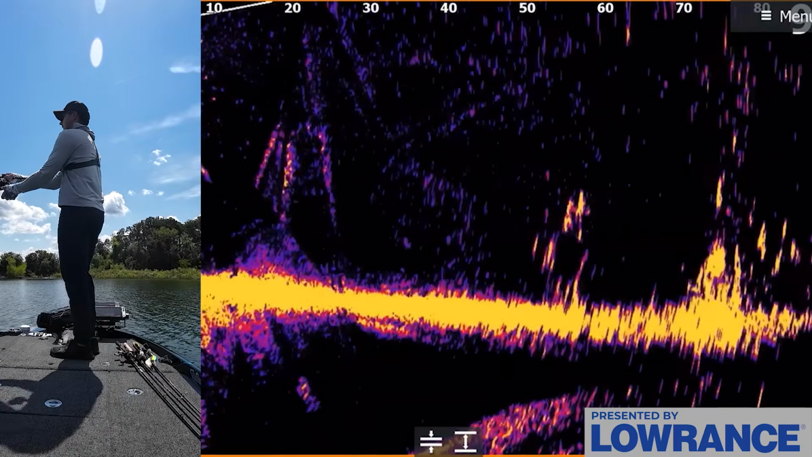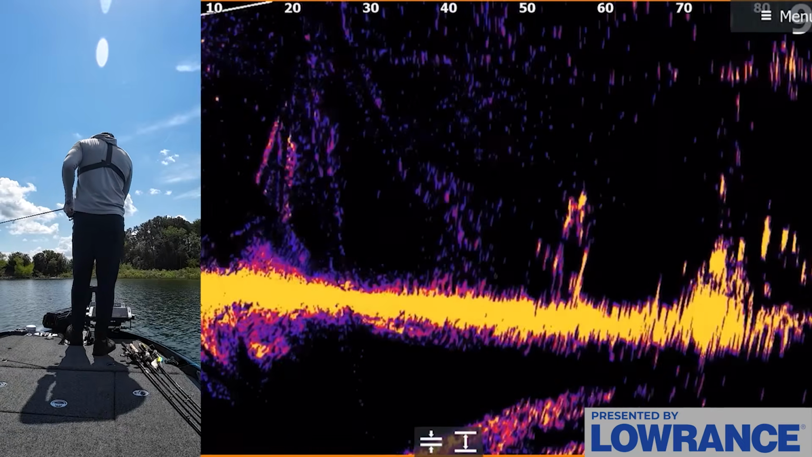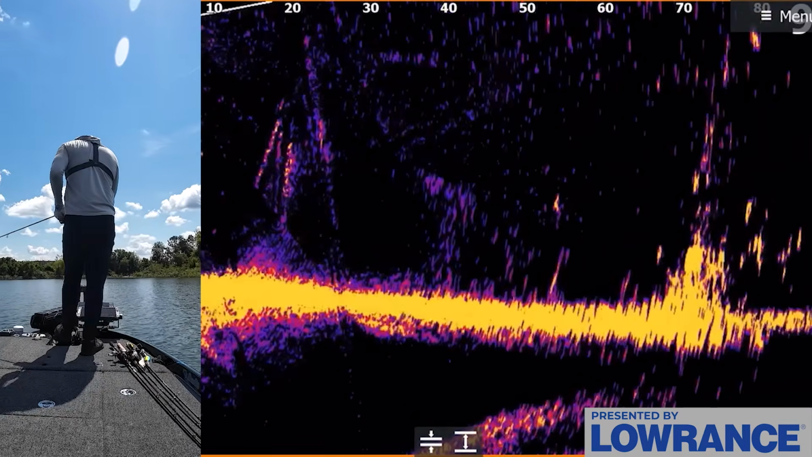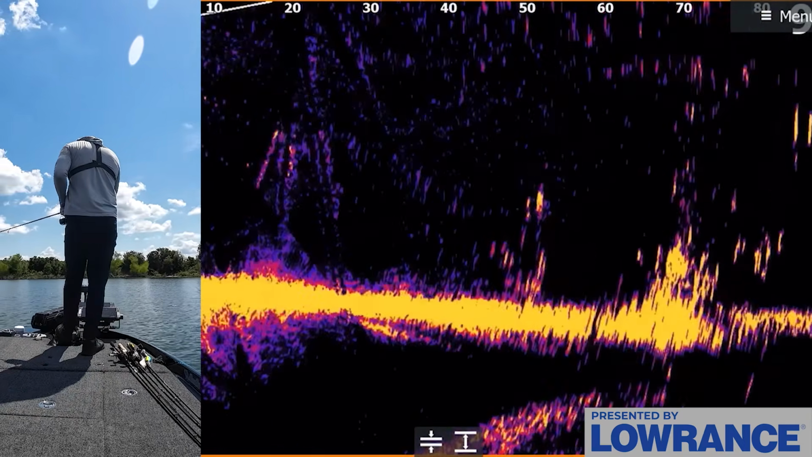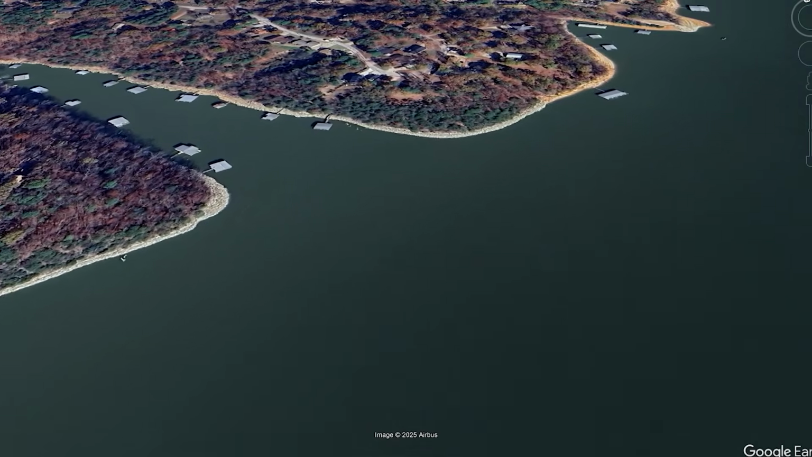Before I left these brush piles, I did try a bunch of different baits in and around them. I threw a jig, a big worm, a drop shot, shaky head, and a fluke on a Scamper rig, but the fish just were not reacting very well, and I don't think there were very many big fish in these brush piles. So I decided to change it up to try to find some better quality fish.